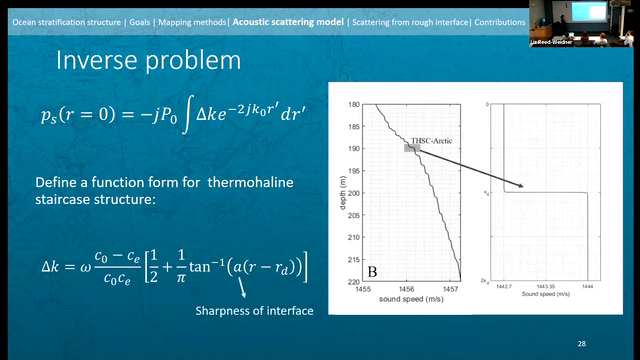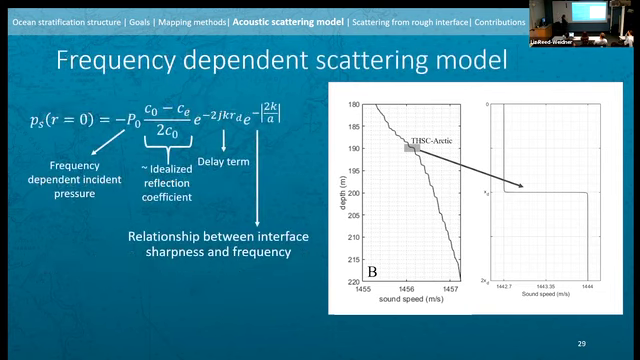And this is the sharpness of the interface. So as A becomes large, as A goes to infinity, this step becomes actually a step, a discontinuity. So it defines how rapidly we're transitioning from one layer to another. Take this expression, plug it in, you can solve the integral, and you get this expression for scattered pressure for a stratification structure that looks like inverse tangent.